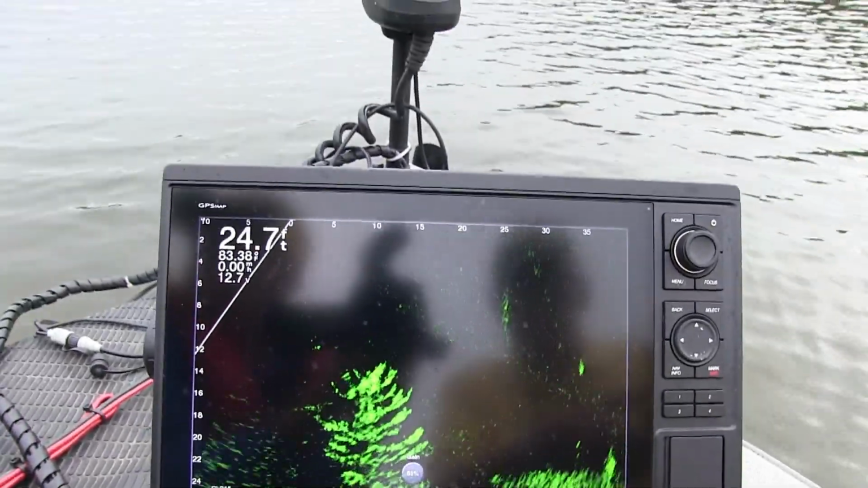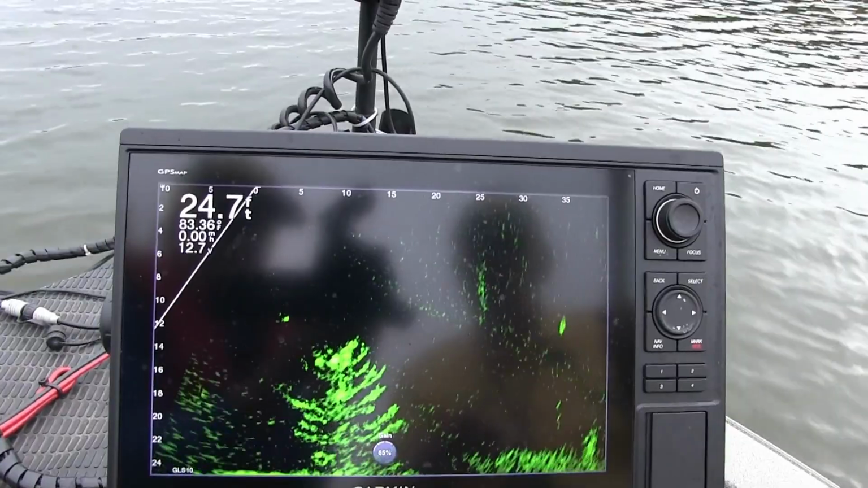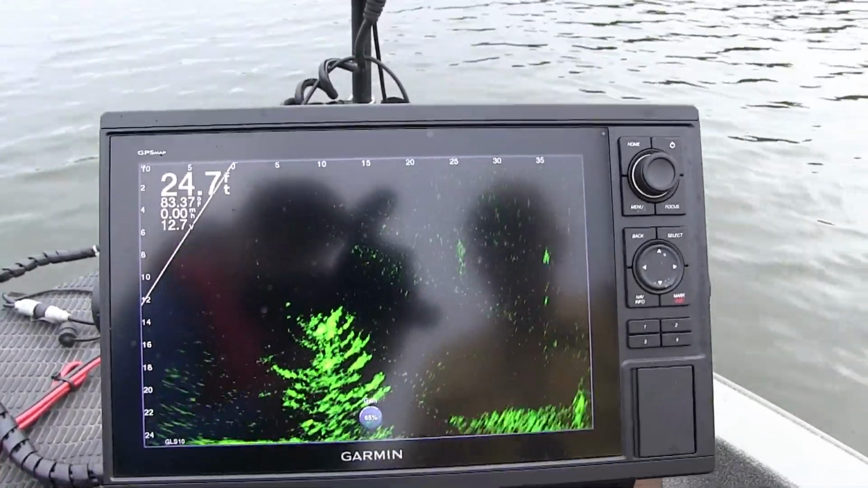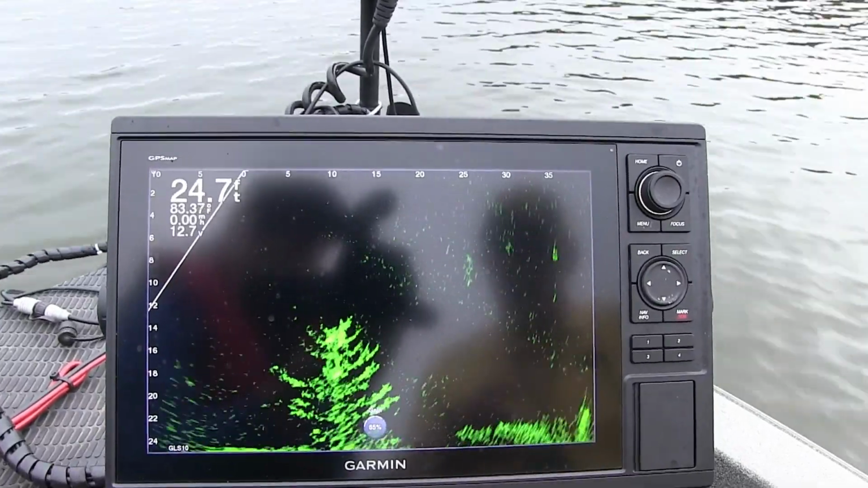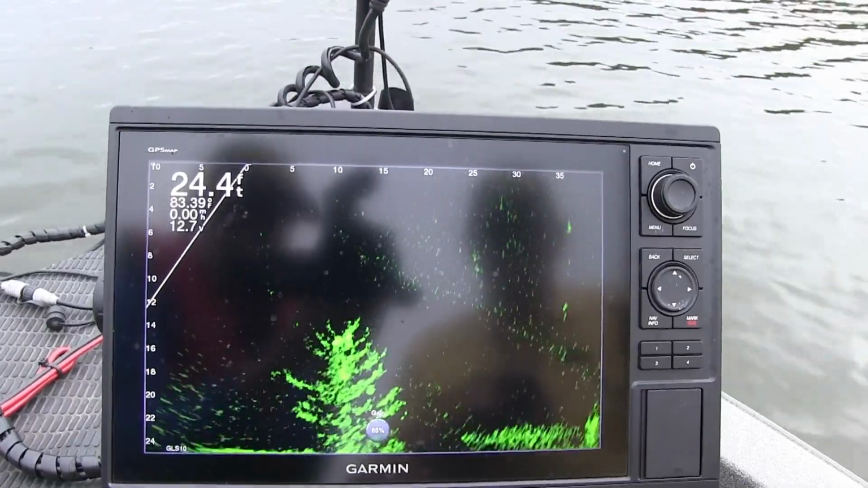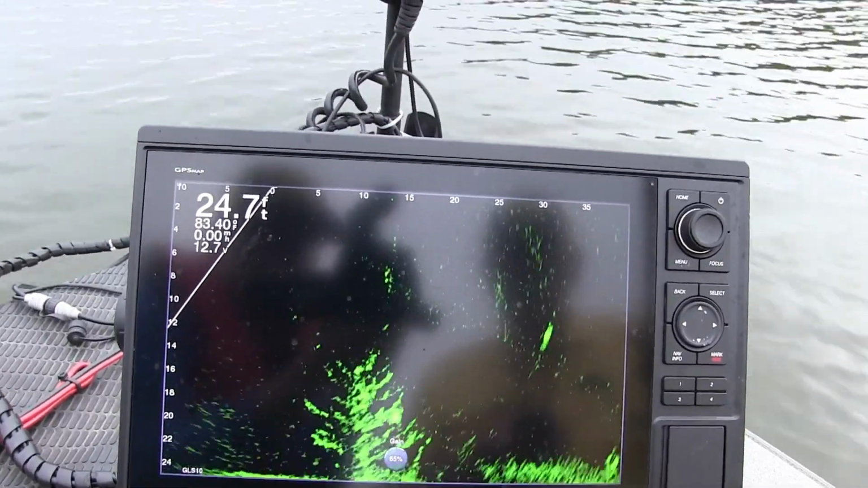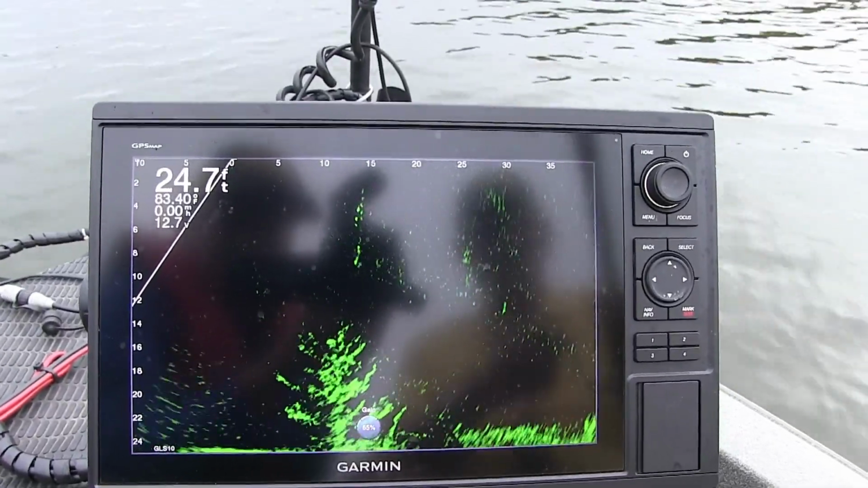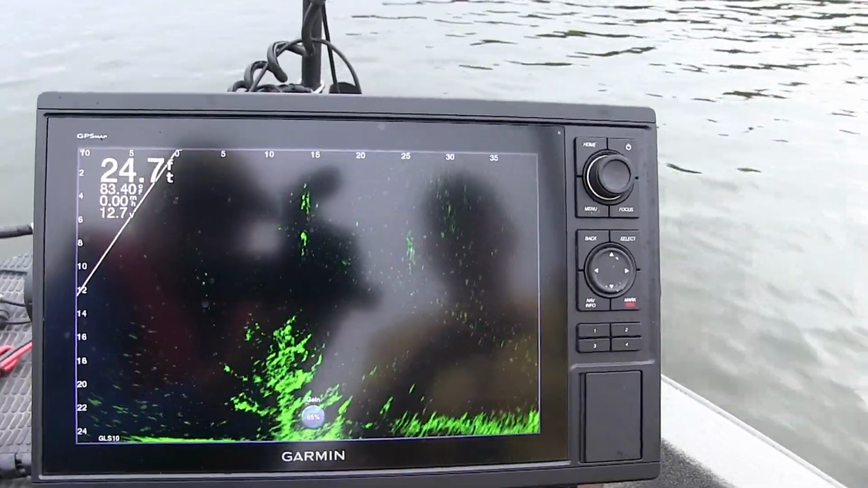And this thing's got a 20-degree cone. So the closer you are to the boat, the less apt it is to see it, because that cone gets wider and wider. For instance, a 20-degree angle at about 25 feet gives you about 8 foot. Now we're out there far enough, I'm going to try to cast it.